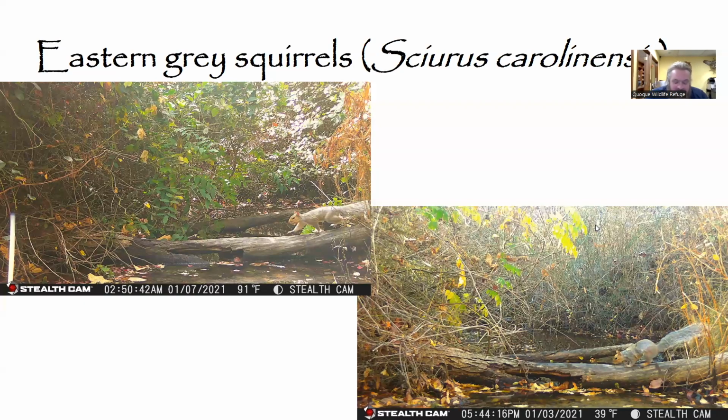Every year, they bury thousands of acorns and nuts, accidentally planting entire forests just by forgetting about them. And these guys, when it comes to the food chain, are pretty low, relatively speaking. So they have to worry about predators all the time. And to avoid them and confuse them, if they're being chased, they will usually run in a zigzag, again, to confuse and tire out those predators.